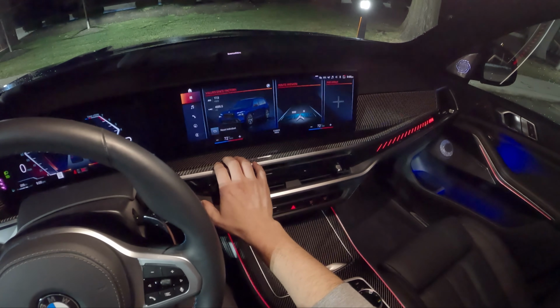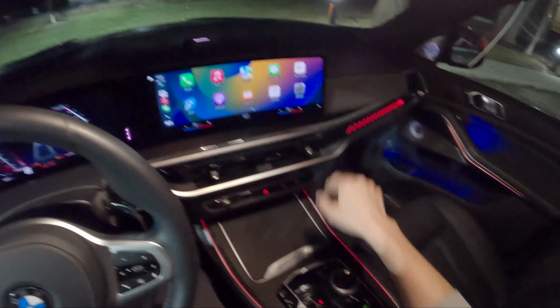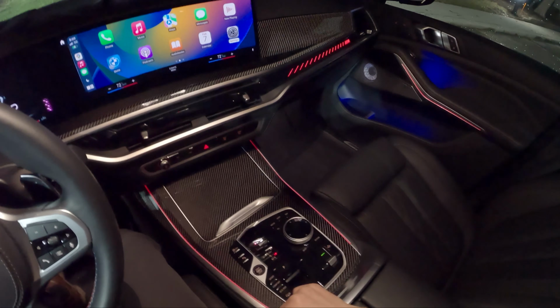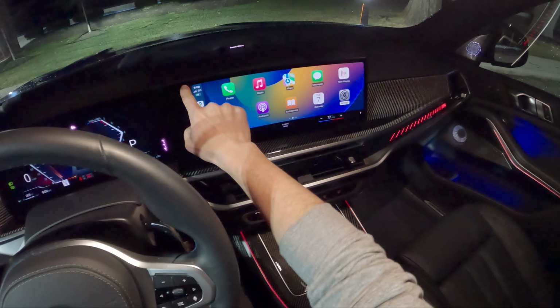CarPlay connects wirelessly, Android Auto connects wirelessly. That's pretty seamless, no issues there. You can use it as a touch screen. You've got the scroll wheel down here, and they've maintained the traditional button layout around that scroll wheel. It's not like the iX where they switched it up and made that kind of annoying.